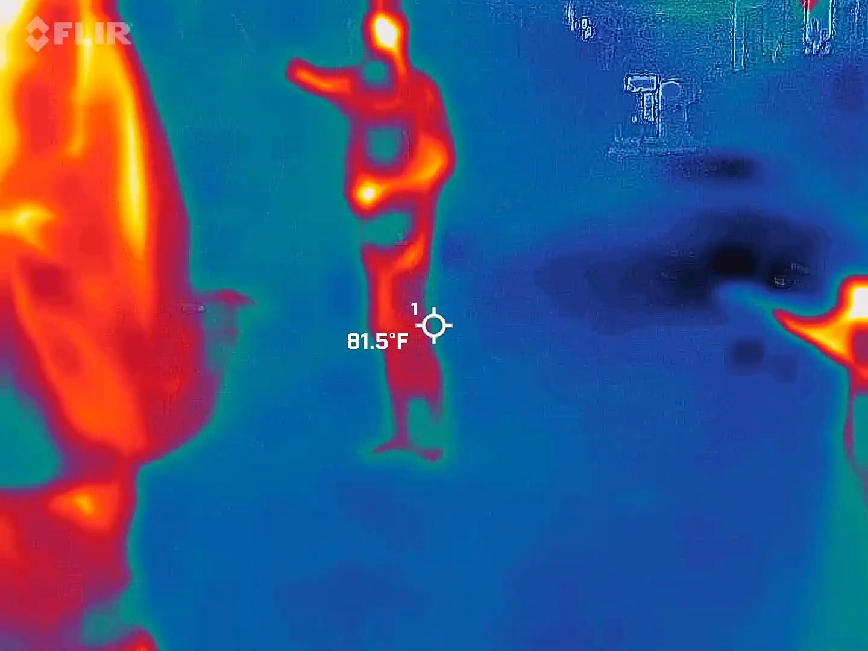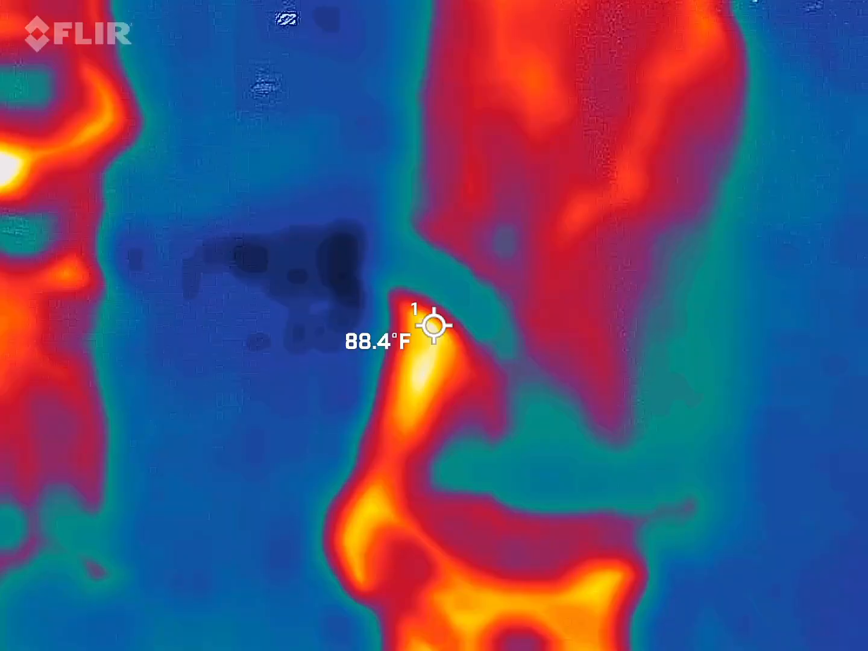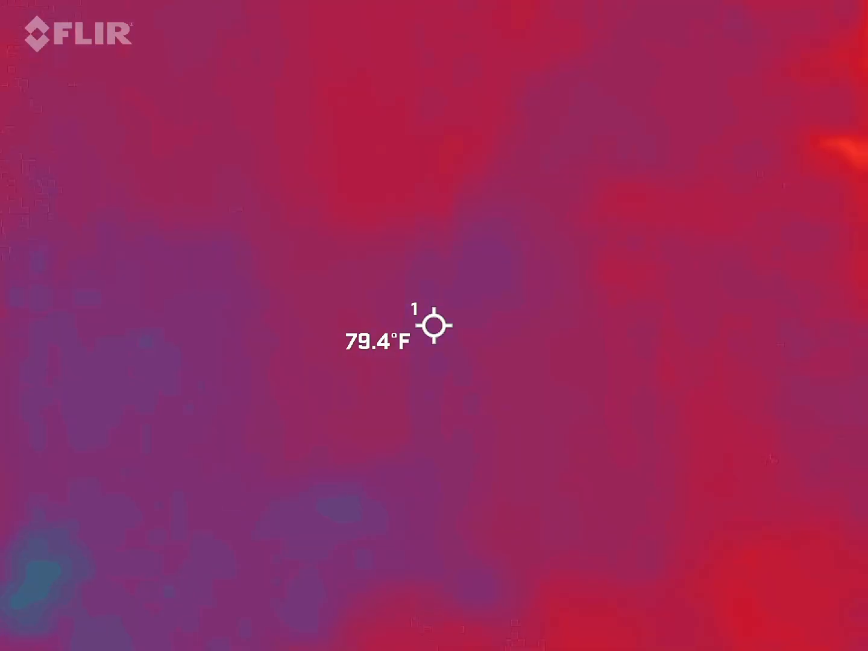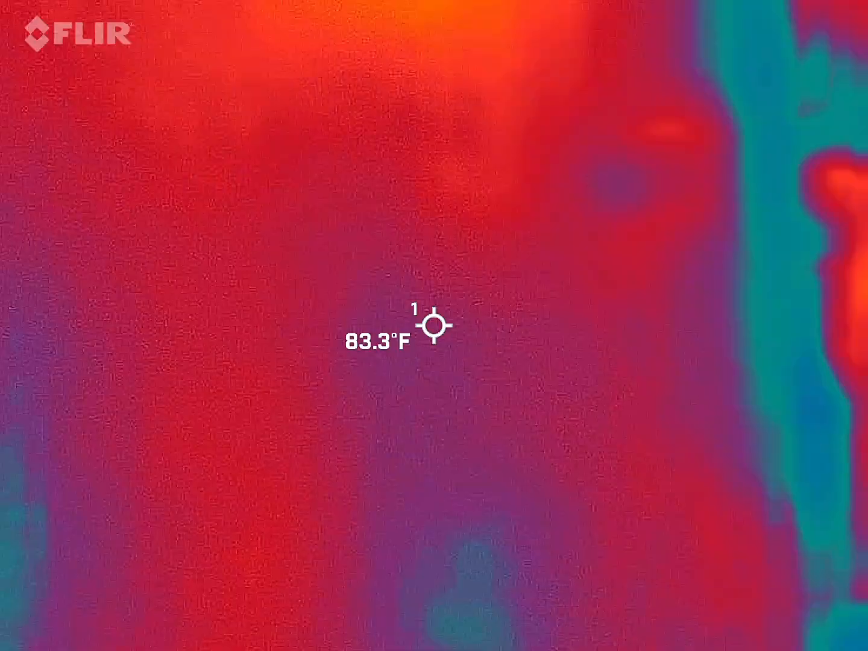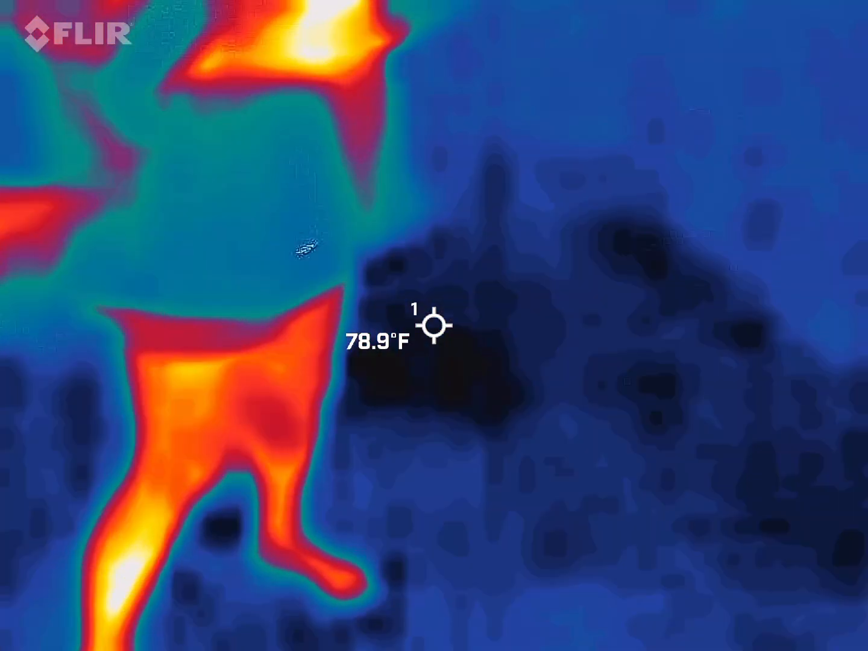Put your nose on that. See if you can tell me what that is. You guys are from the north. You smell something? It's real faint in the air. I'll smack you in the face with it. Anybody? No. Nothing? That's an anise tree.